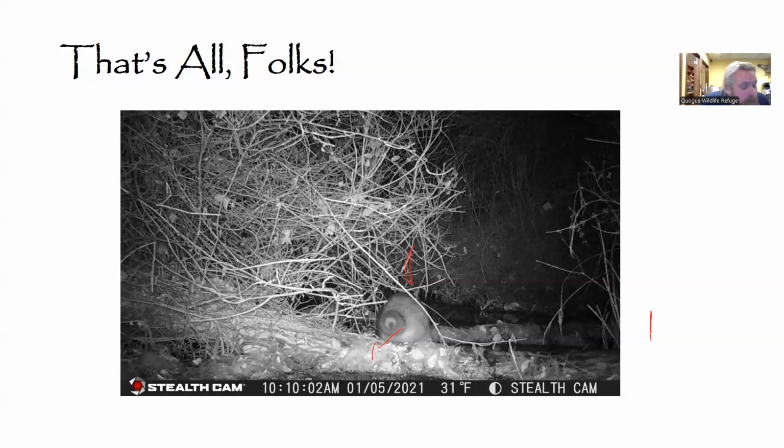Either way, up to 6 kits. So definitely a lot of work for mom, but really, really cool animals, and we are so incredibly lucky to have them rejoining us because, having these creatures, especially the larger creatures, these are indicator animals. They tell us a lot about the environment because an unhealthy environment cannot support creatures like this, especially creatures that rely on largely aquatic food.